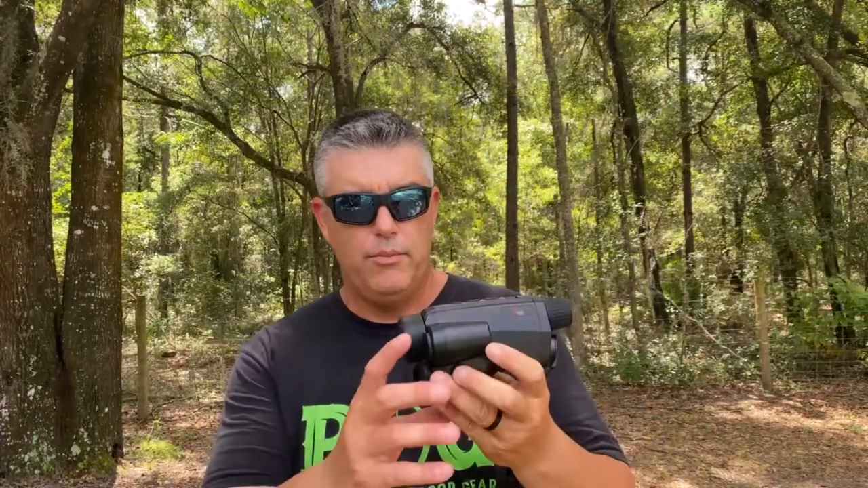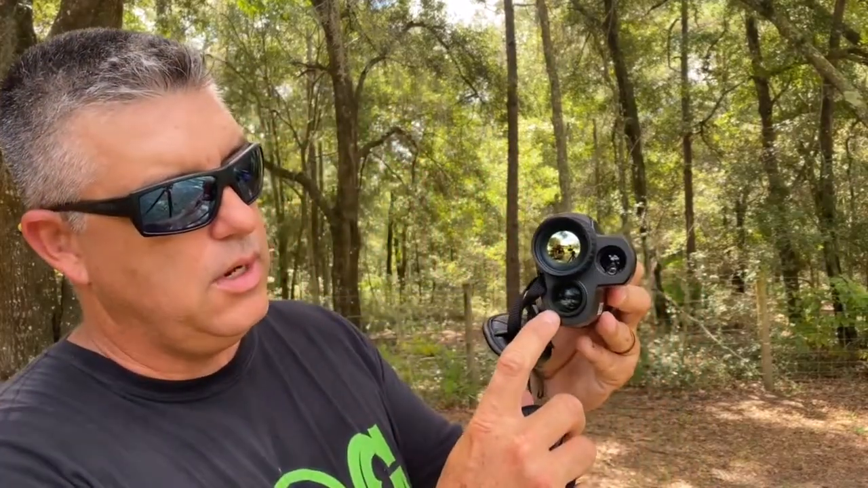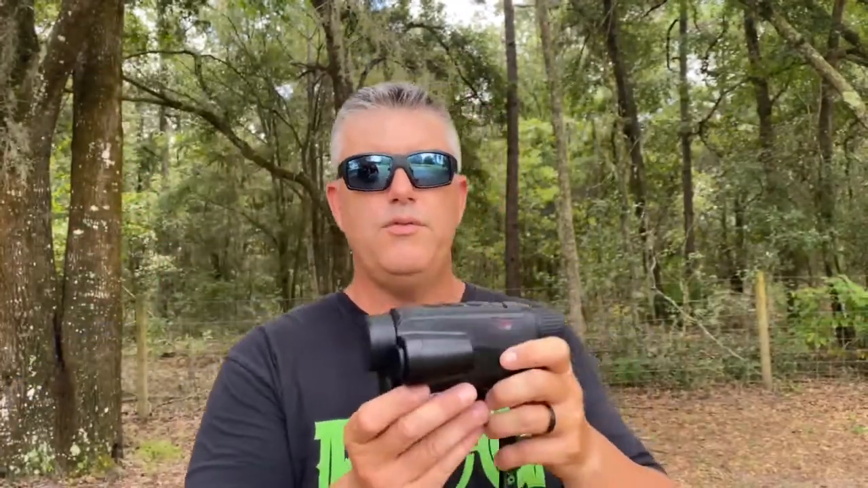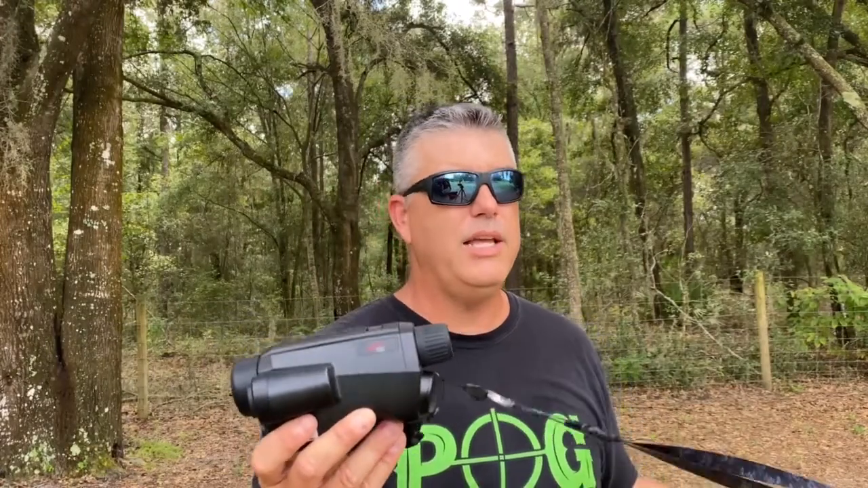All right, so this unit right here is basically what they call a Fuzion monocular. It has an optical sensor inside, it has a thermal sensor inside, it has an LRF inside. Three of them. It has a little handy dandy cover that goes on here. But what I'm going to do on this video is just do a quick review on this and tell you about some things about it that I like and what I don't like.